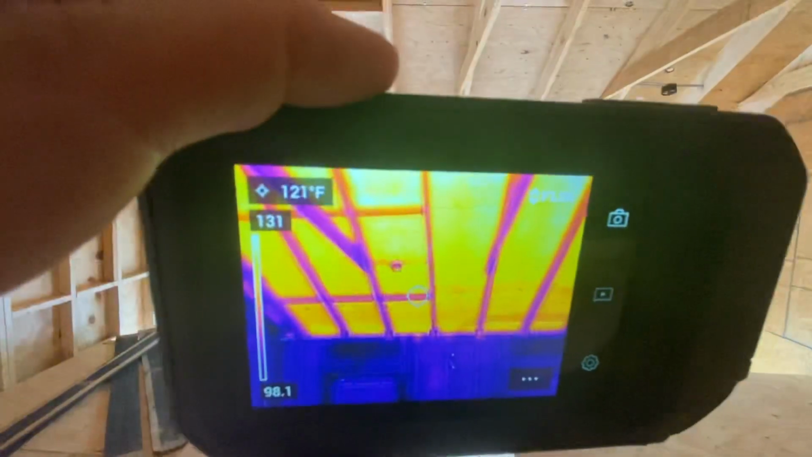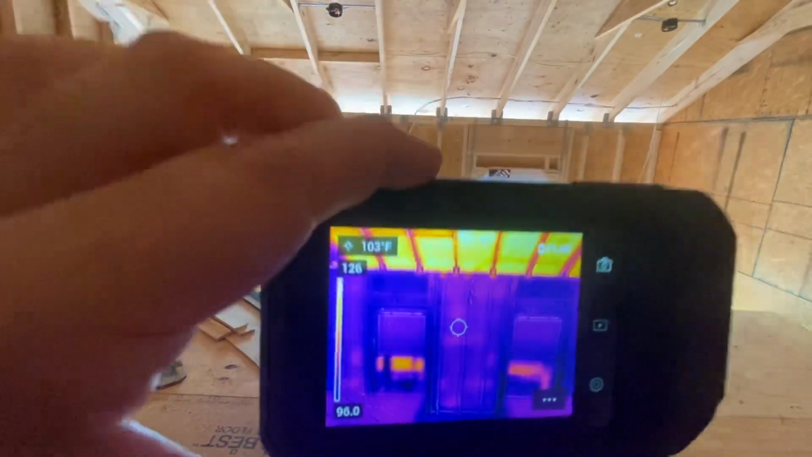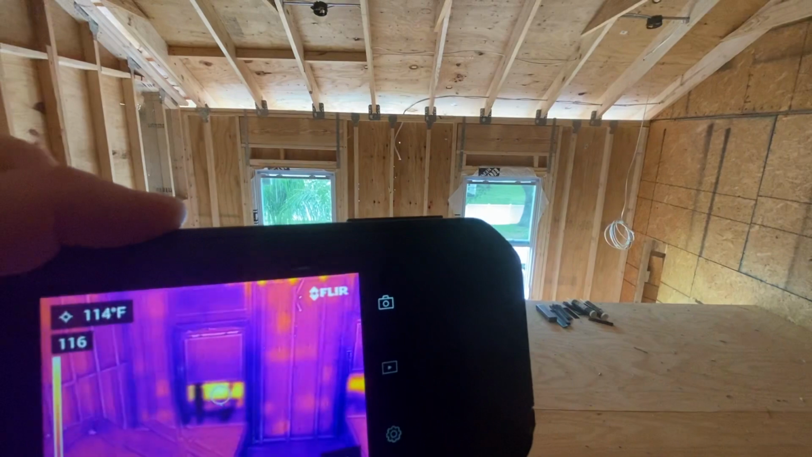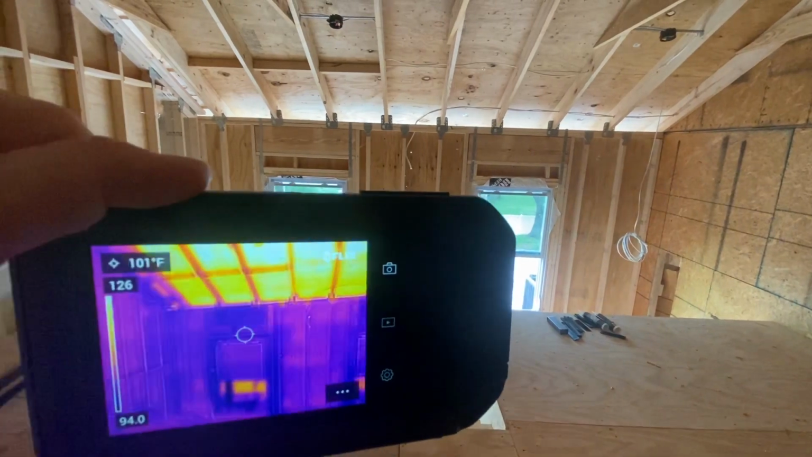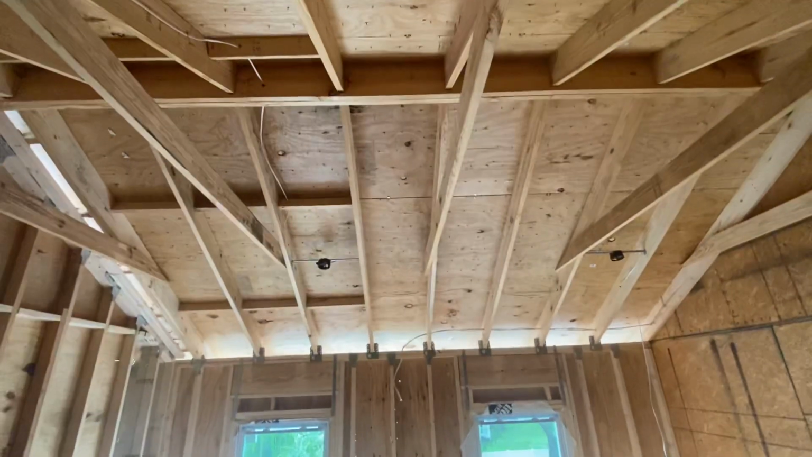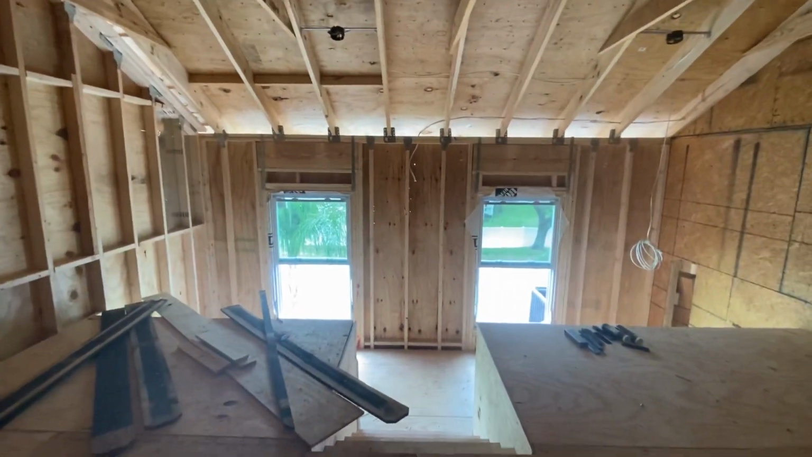showing the differences between how hot and cool the wall spaces are. You can see out there too, it's picking up the street out there, and that's considerably hotter than this front wall. So it's all exactly what you think in your head. Hottest places up here. So definitely got to get some R30 up in here.